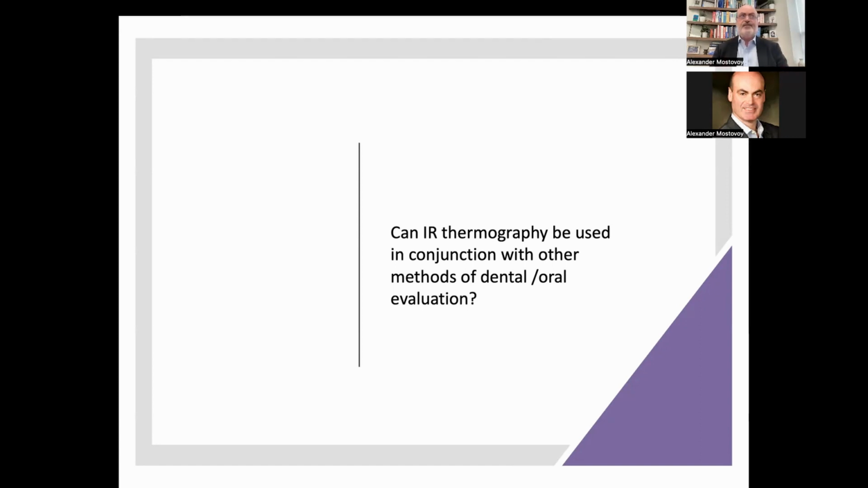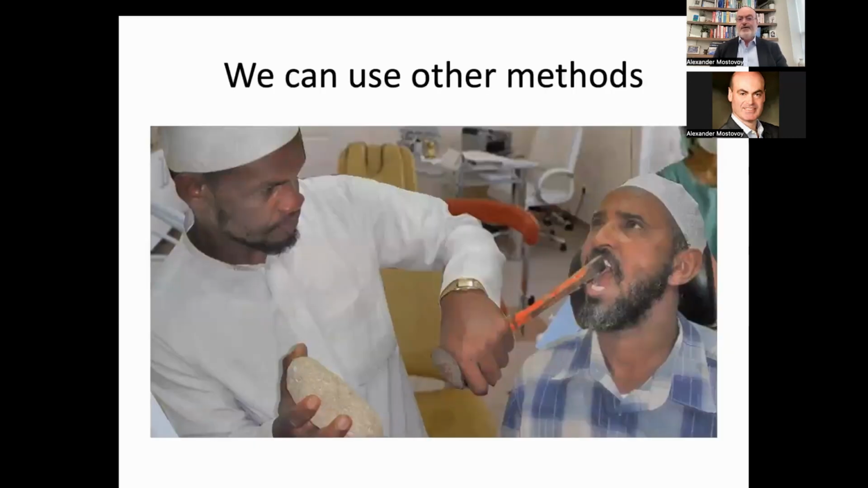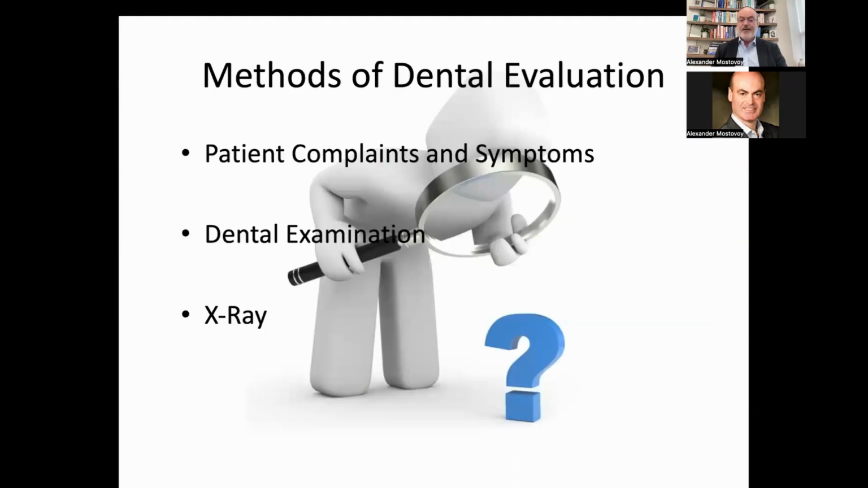So we set up a study with the local dentist. We could use other methods, which are maybe very crude, just to put a smile on your face. No, that wasn't the method used in our study.